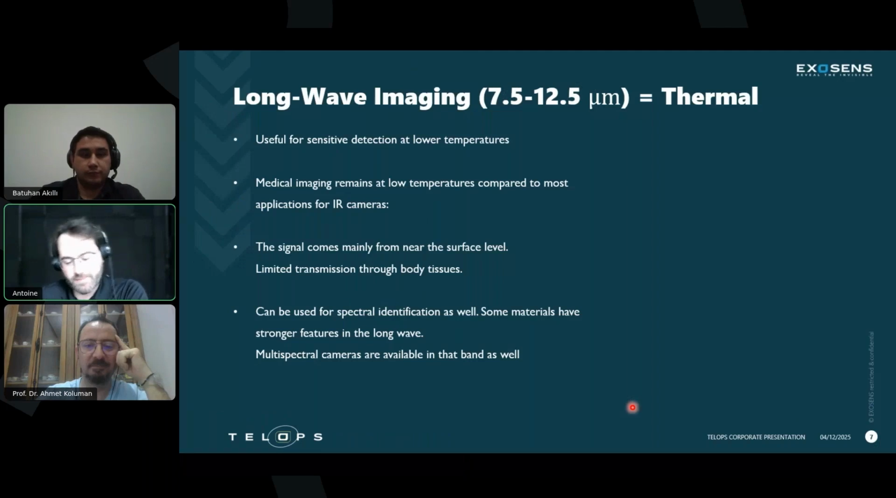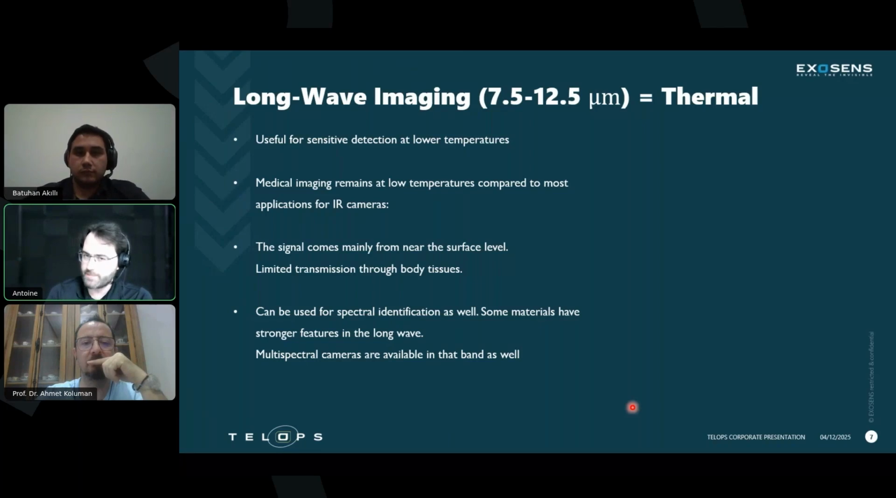When we talk about medical imaging, thermal imaging is typically handled in the long wave band of the infrared spectrum. It's useful for higher sensitivity to detection at lower temperature. So medical imaging typically remains at low temperature compared to other types of infrared imaging. So that signal with long wave will come very much near the surface level.